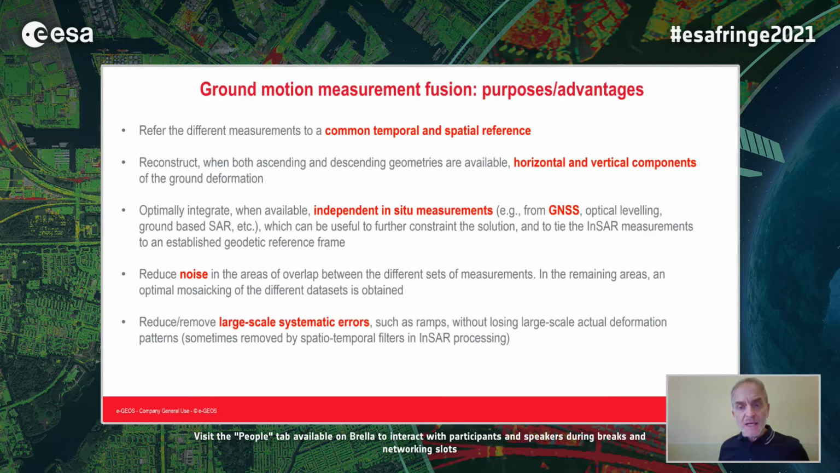The method also makes it possible to reduce noise in the areas of overlap, but this is not the main point. The main point is to obtain an optimal mosaicing in the remaining areas.